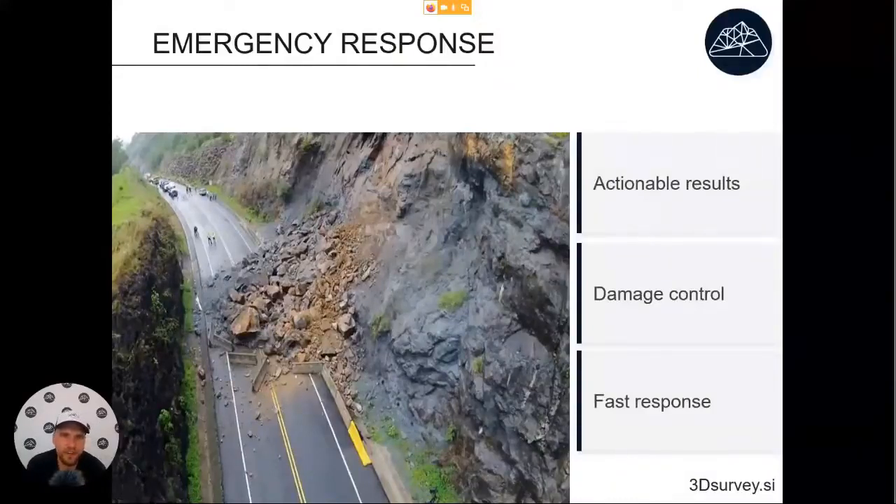In order to plan the defensive measures, they will need vertical cross sections to plan some defensive nets to stop the fall of rocks. With drones, we can get these results very fast. Actually, we can have the results done the same day. So this will allow us fast response.